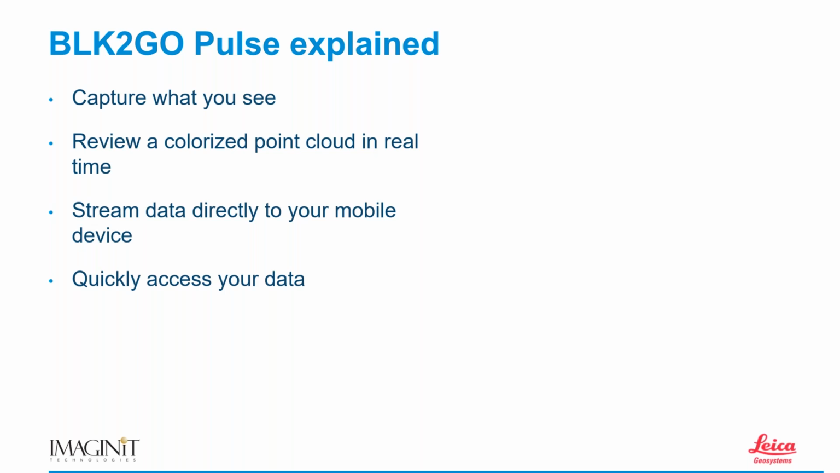Because that's one of the big things when it comes to scanners that people really have a hard time with, which scanner to use in the right situation. And you know, if you pick up an RTC 360 and then you take a look at the BLK2GO PULSE, we're using those two types of scanners for very different reasons.